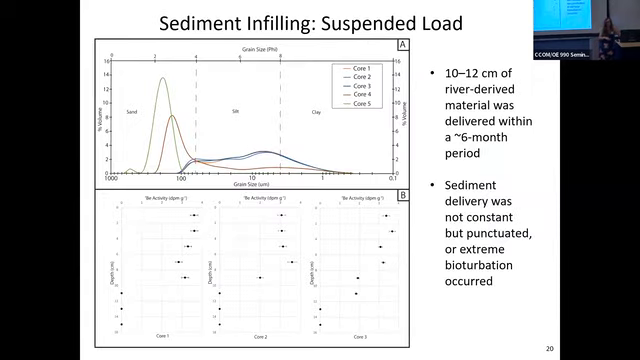Okay. So now how do I get at infilling rates? The easiest way to get at an infilling rate for the bottom of the dredge pit is to use beryllium-7. Beryllium-7 is a tracer that has a very short half-life, and it's going to allow you to get at short-term infilling rates and the punctuation of those infilling rates.